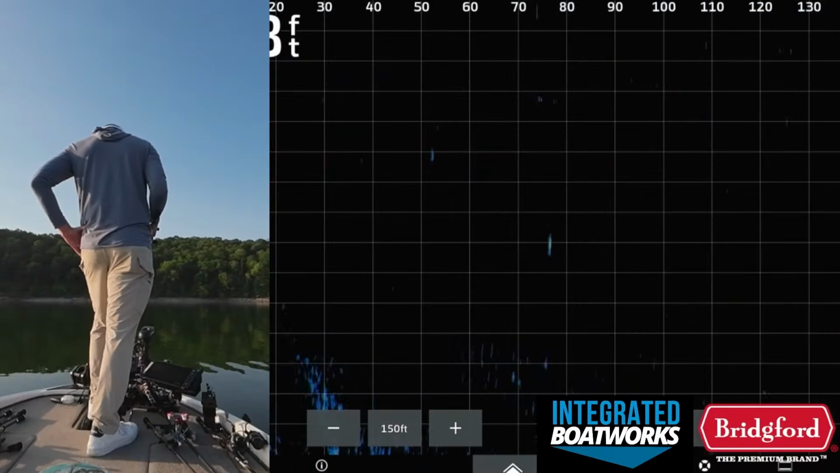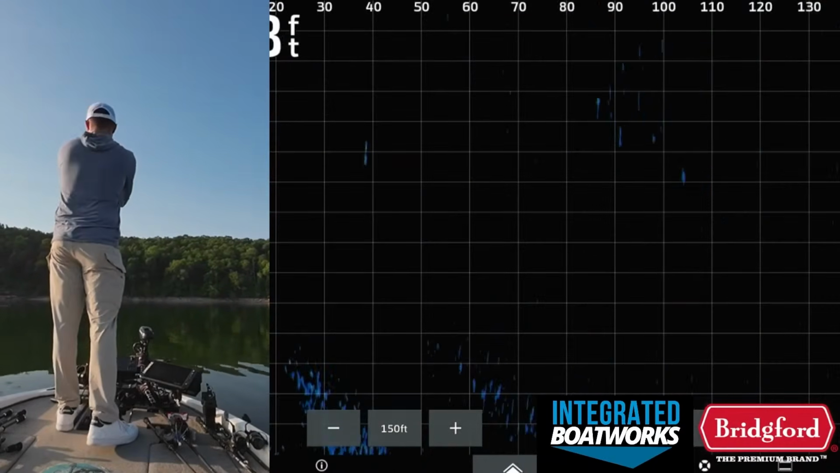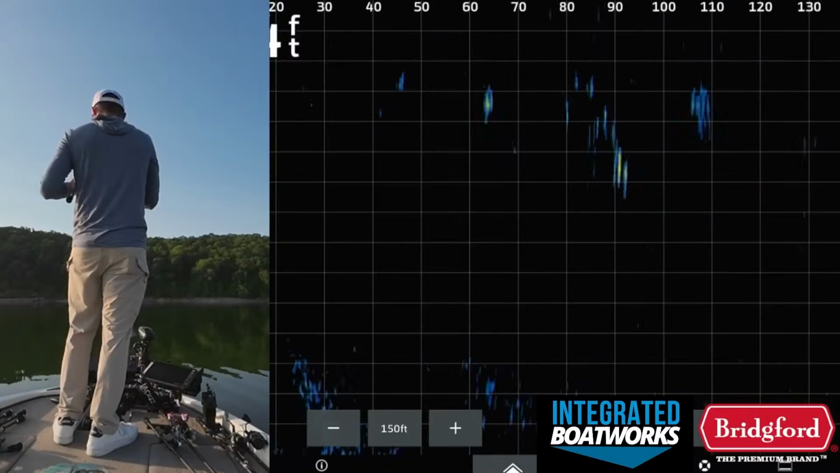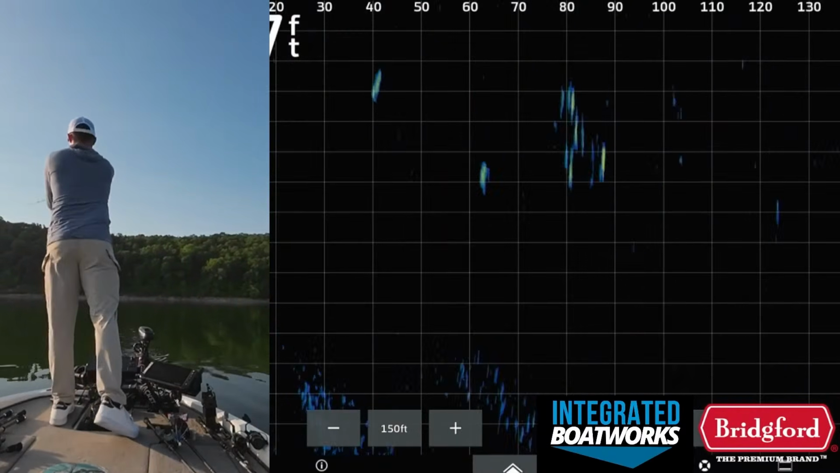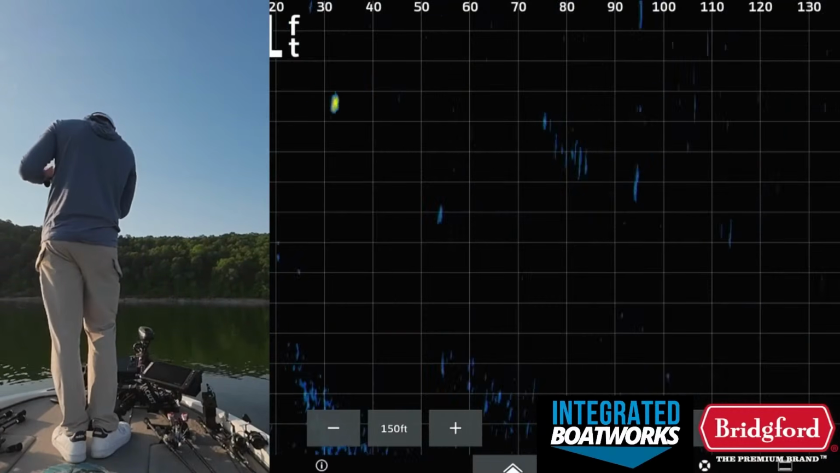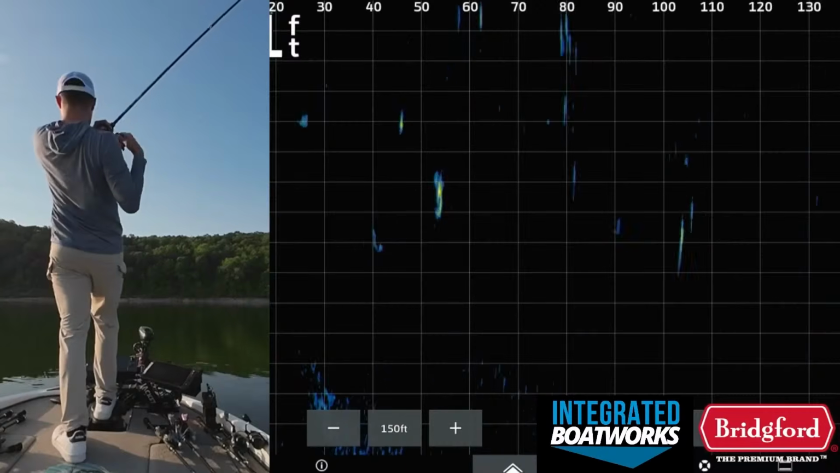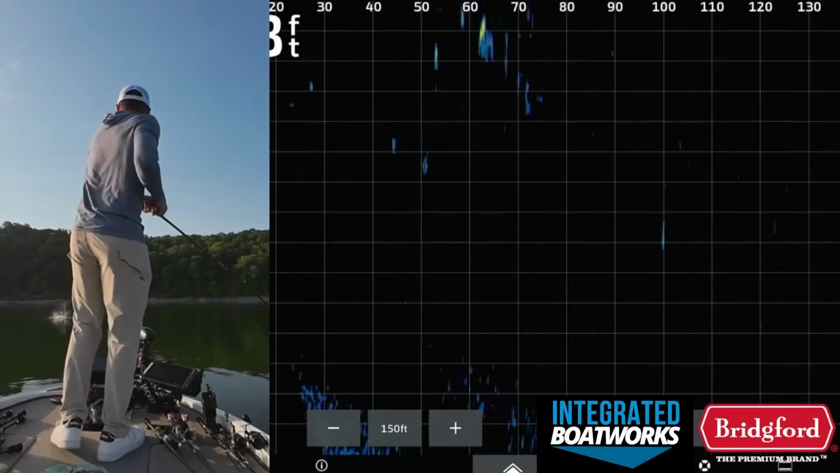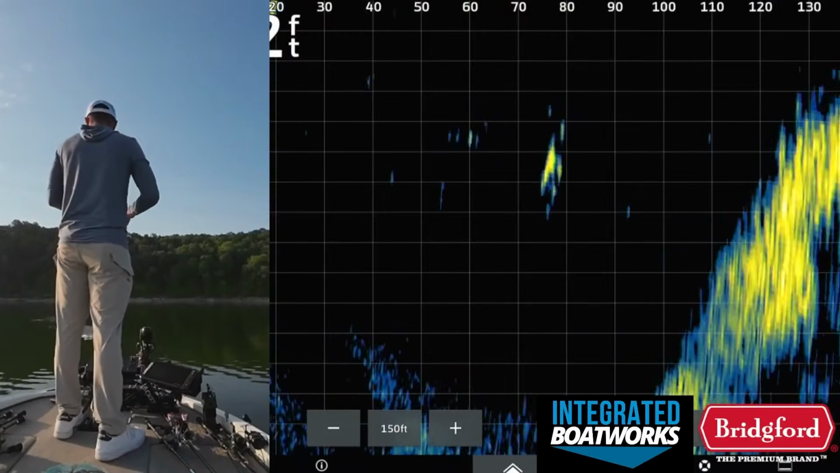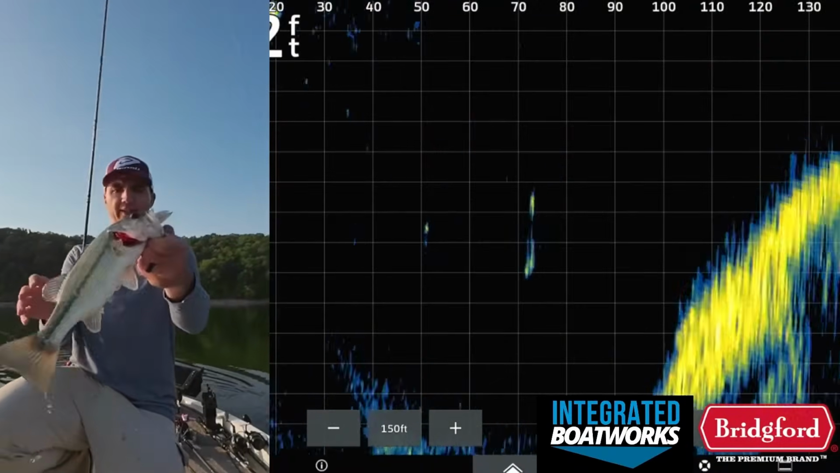Okay, so we should be able to see these schoolers pretty easily on the Livescope. They should be still schooling under the surface, like, oh, there they are. You can see them right there, they're going crazy. Got him. There we go. Not a bad one. Finally ate the tush. It's not a good one, but it's not a bad one. It's a little largemouth right there.